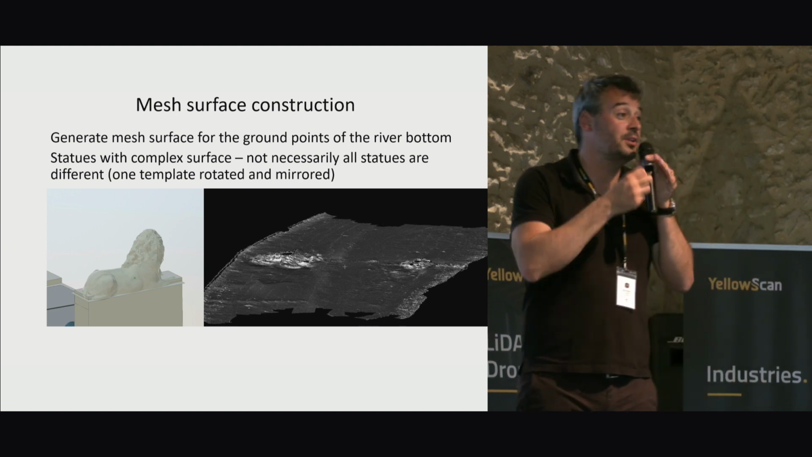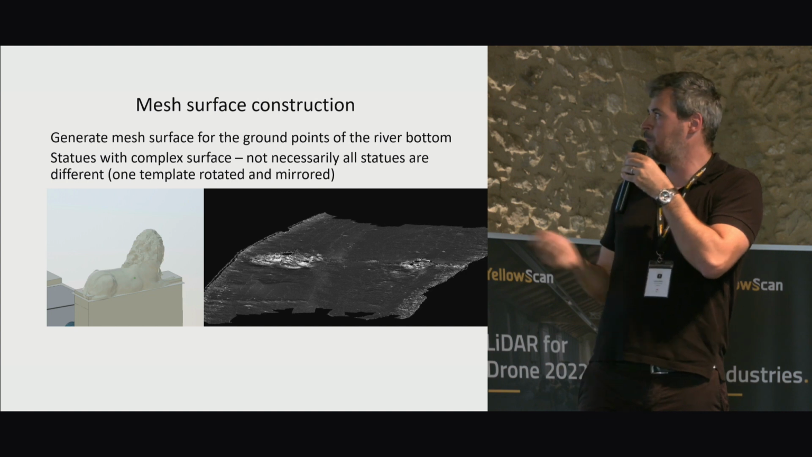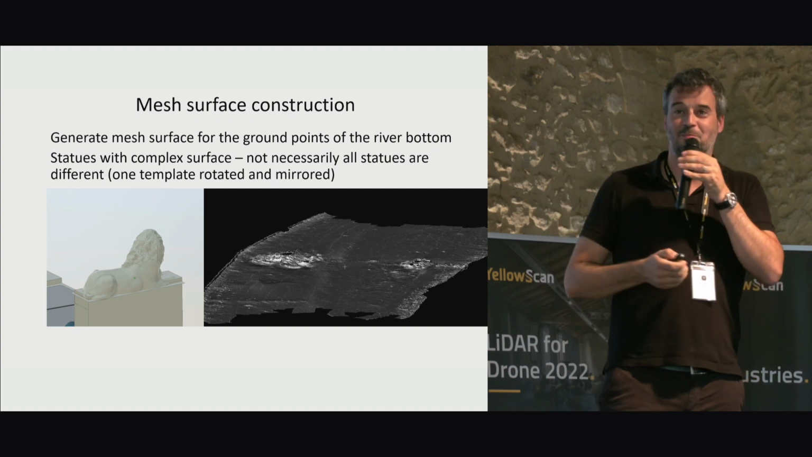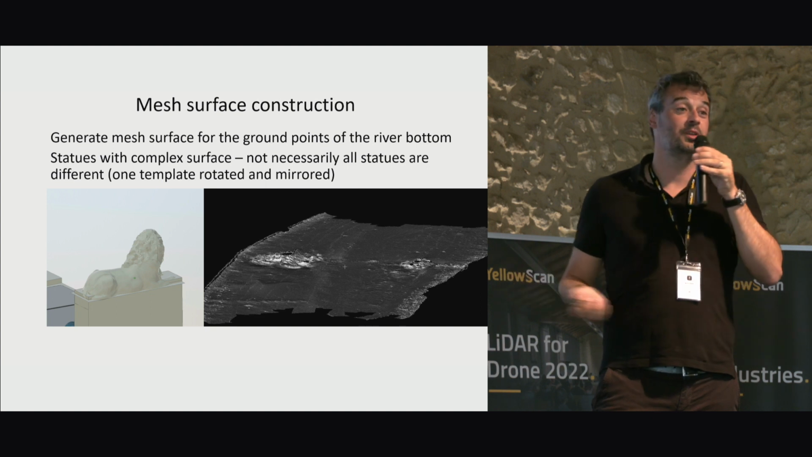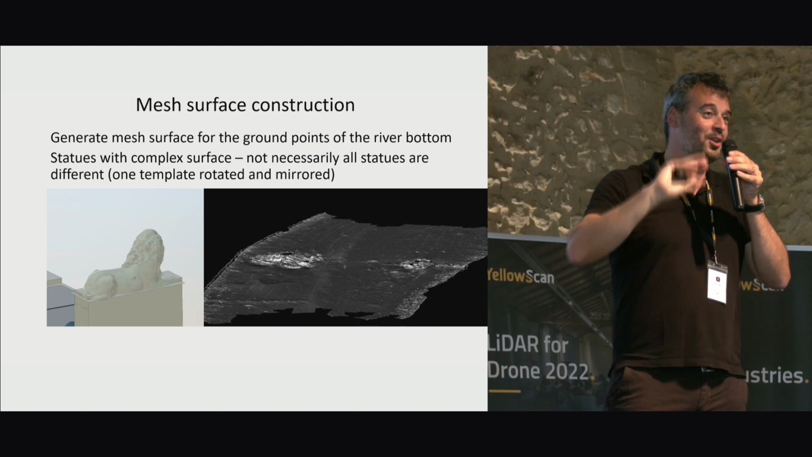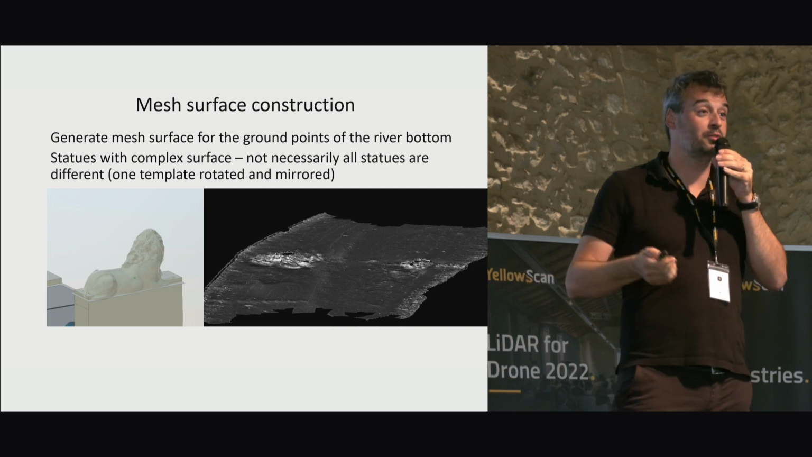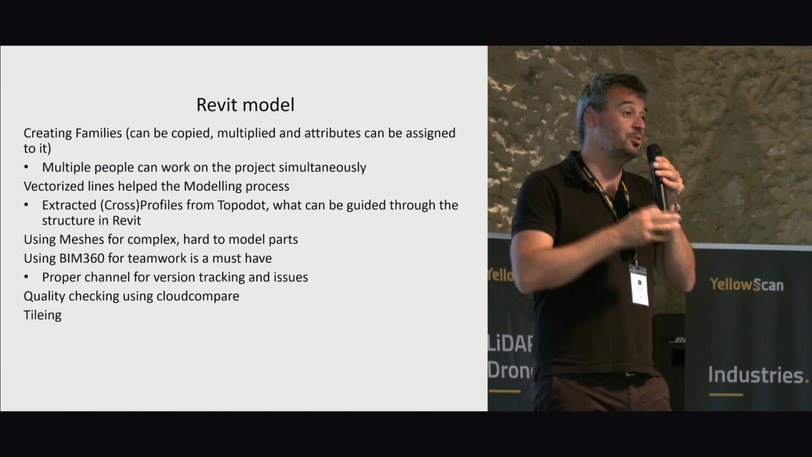Then certain things cannot really be vectorized, so we had to create meshes for certain parts. For example, the lines on the four ends of the bridge would be pretty difficult to vectorize. So we made a cheat: just make one line and then mirror and rotate it. And of course, to get a good representation of the river bottom, you also need a mesh. And then after that, we went to Revit.